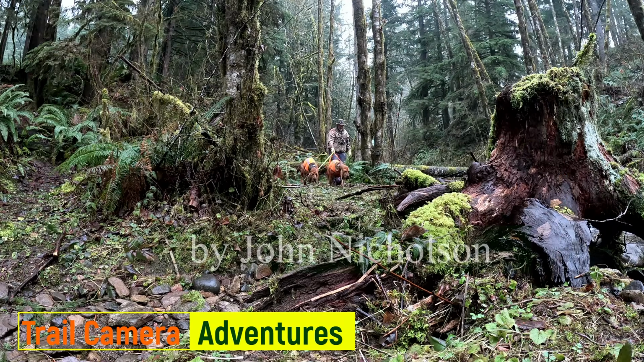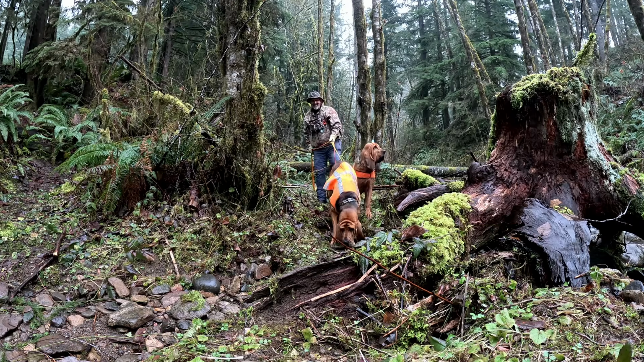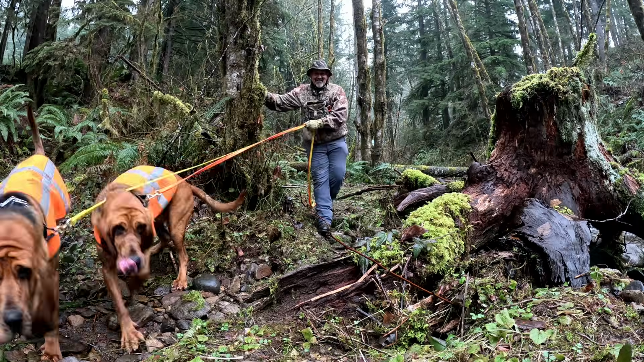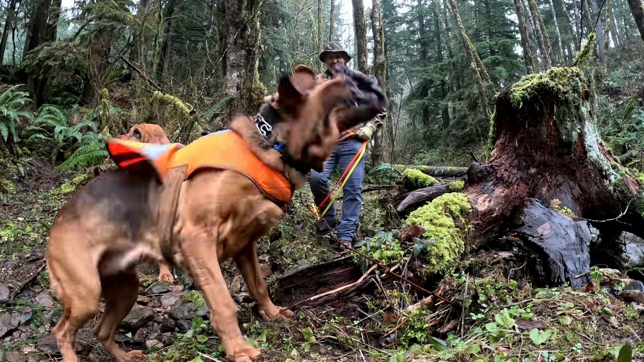If you love misty forests, big trees, and the feeling that something is watching you from the shadows, welcome to the Gifford Pinchot Forest. I'm John Nicholson, and for years my bloodhounds and friends and I have been exploring the forests and wildlife of the incredible Pacific Northwest wilderness.